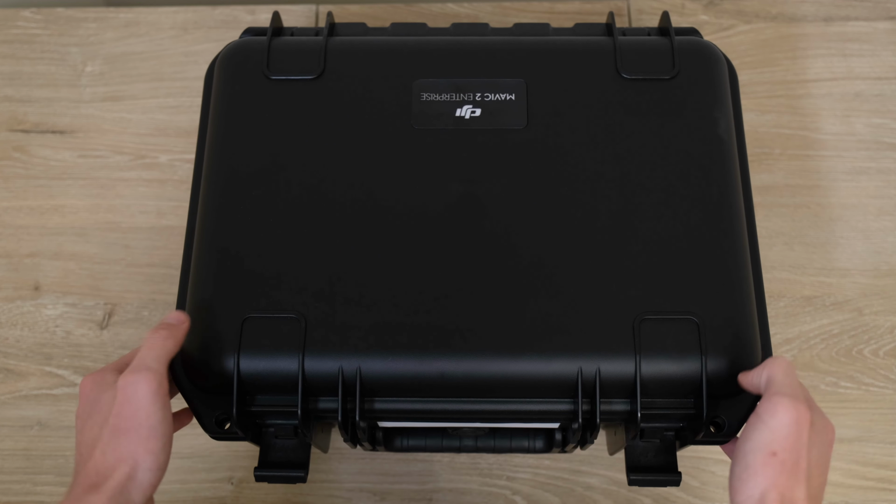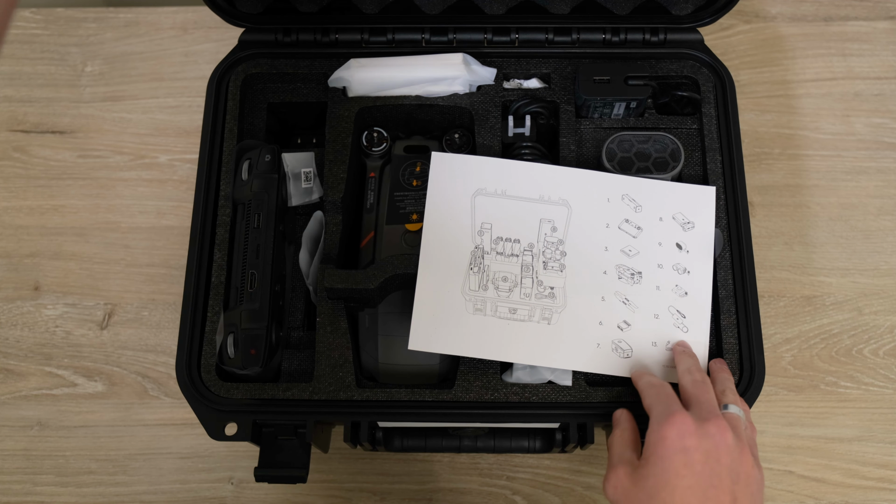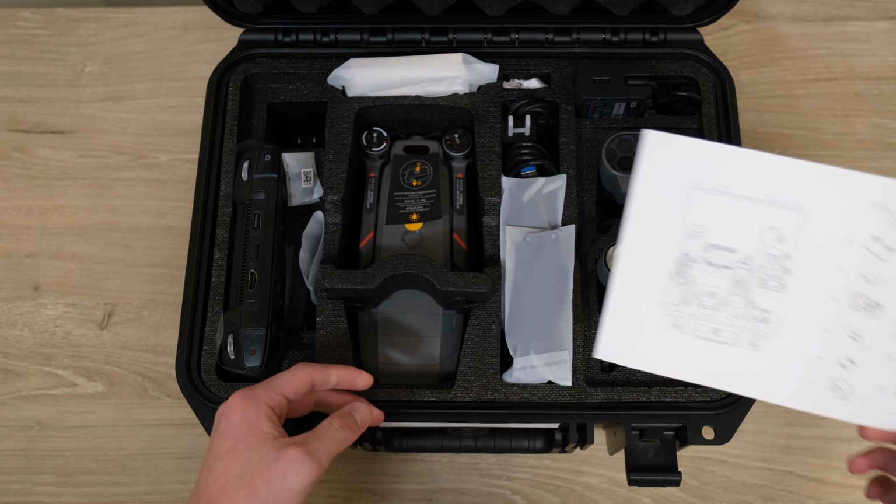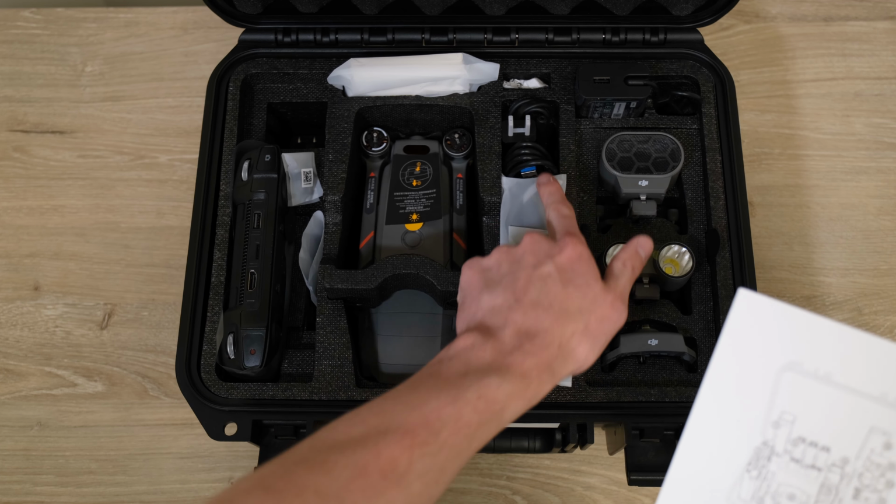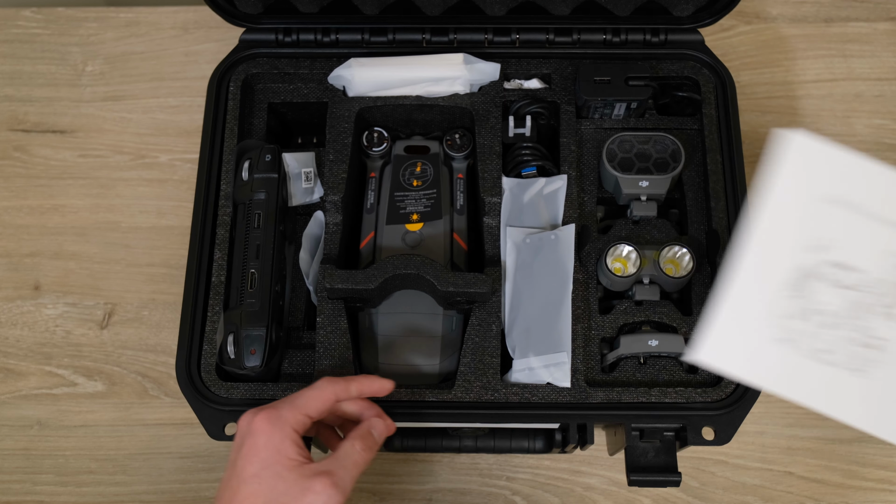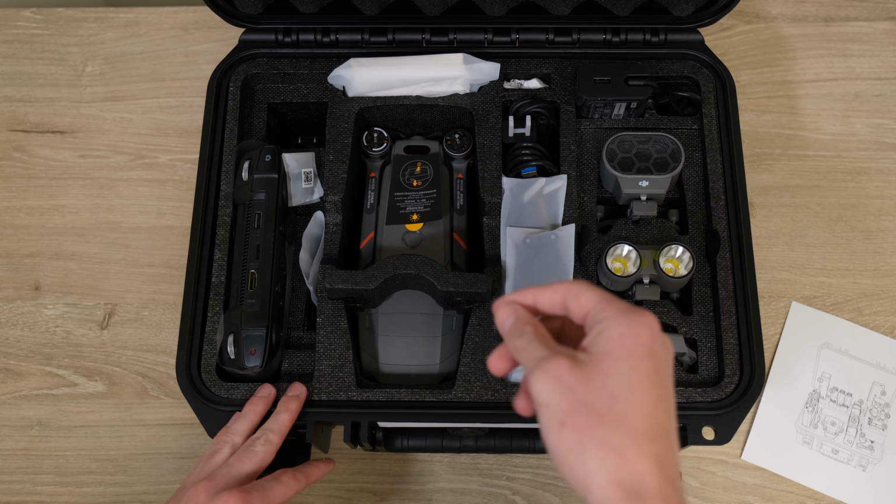Alright, so when we open the case, the first thing we see is this paper here. This piece of paper details the items that we're going to find in the case. Ours are shifted slightly with cords and chargers in place of the extra batteries that come with the Fly More kit. Other than that, it looks like everything's about the same. However, everything's a little hard to see in the box, so let's fix that real quick.